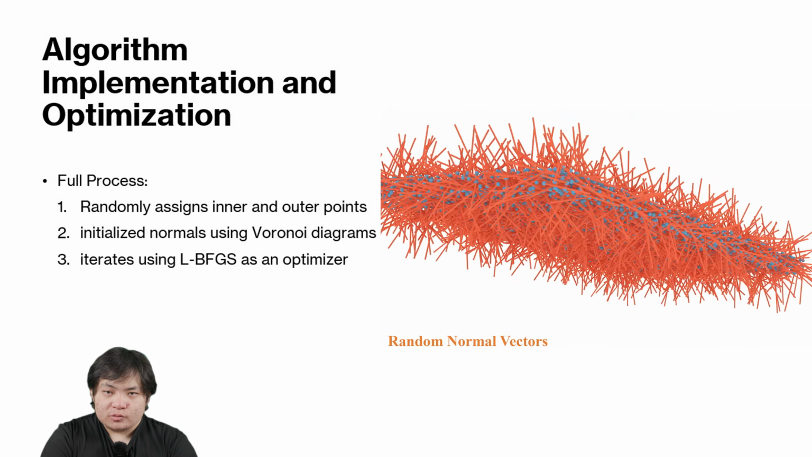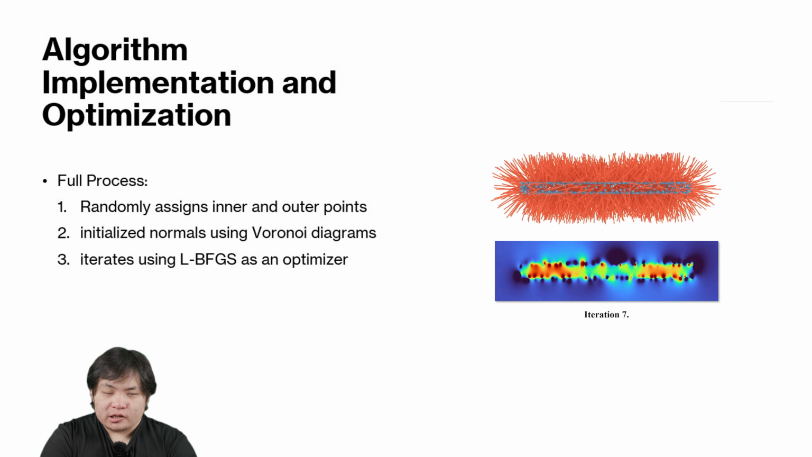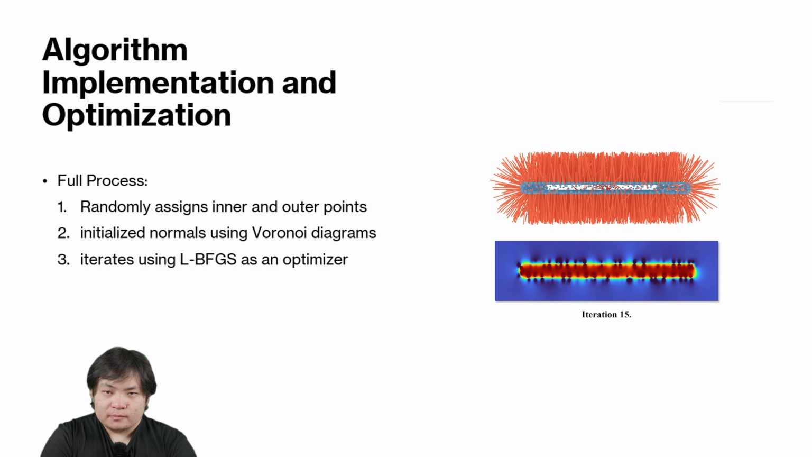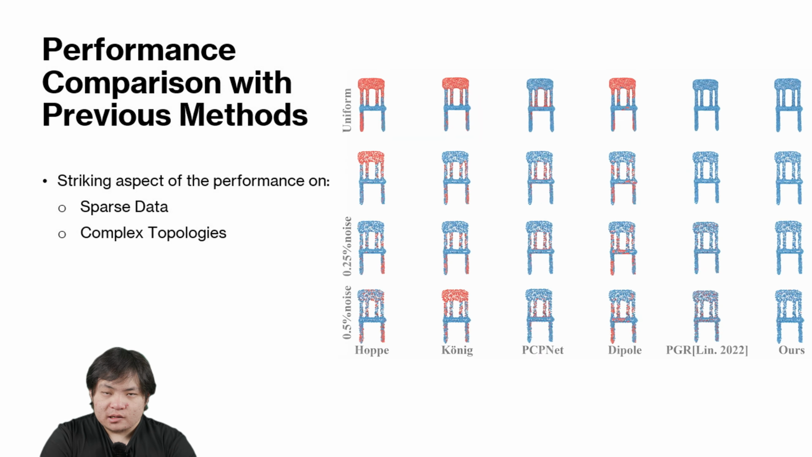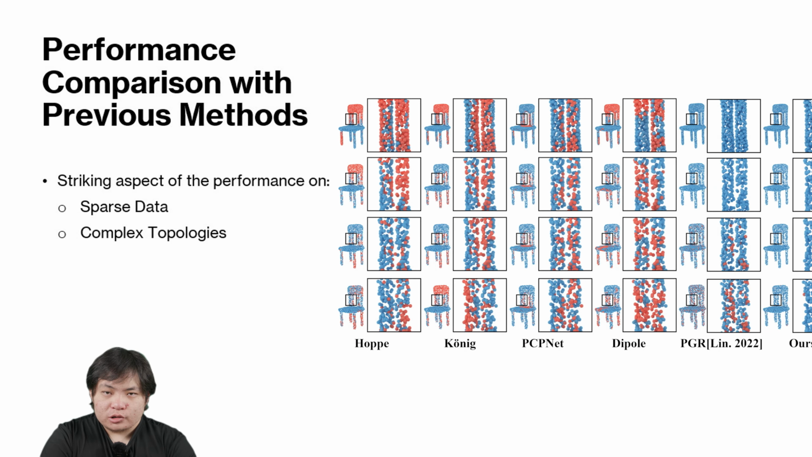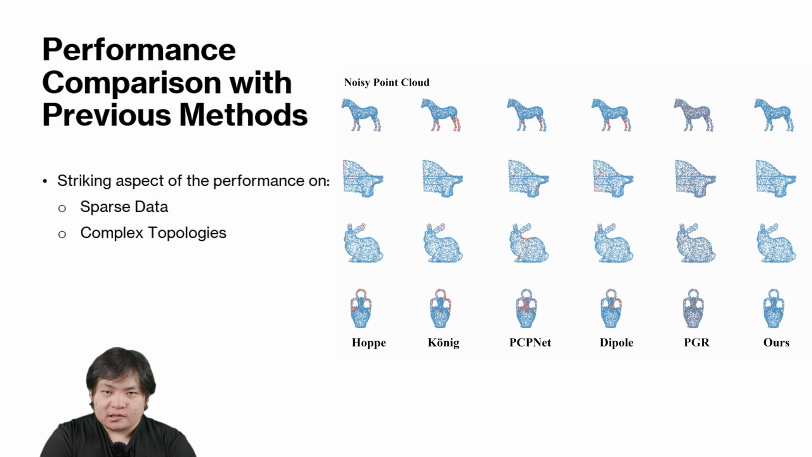Therefore, the full process is: first, randomly assign inner and outer points of the point cloud and generate initial normal vectors based on the Voronoi diagram, and iterate using the L-BFGS optimizer to obtain global normal directions. Next, the article compared their work with previous methods, and the results clearly show that their work has better performance on noisy data, sparse data, and point clouds with complex topology.